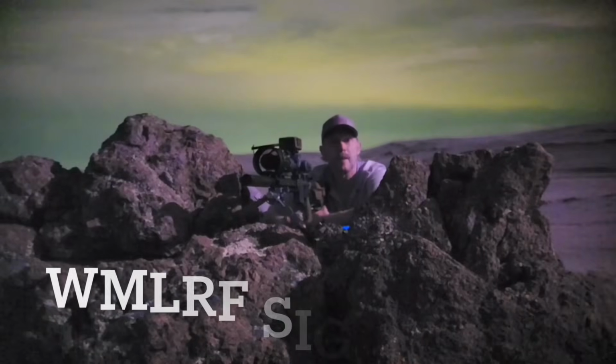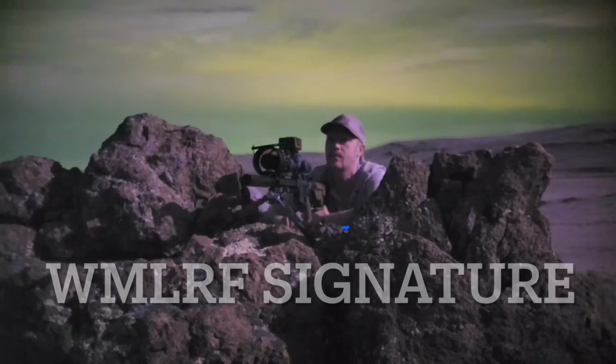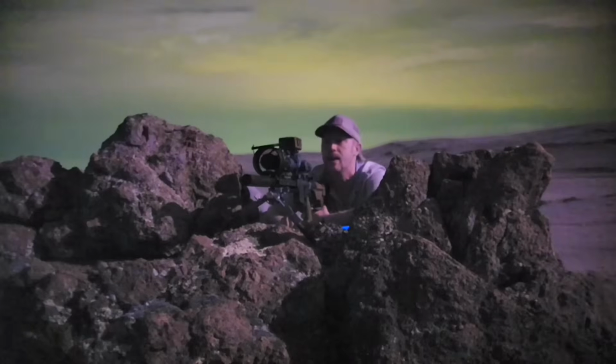Alrighty, so first up is going to be weapon-mounted laser rangefinders. I've been putting out quite a bit of content recently with the different options on the market. And in many of those videos, you've been asking me, won't that give your position away? And in some cases, yes, it's going to be very obvious.